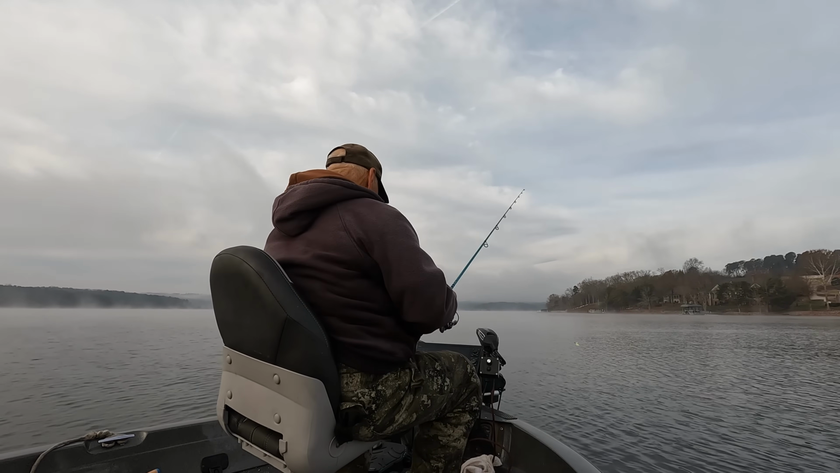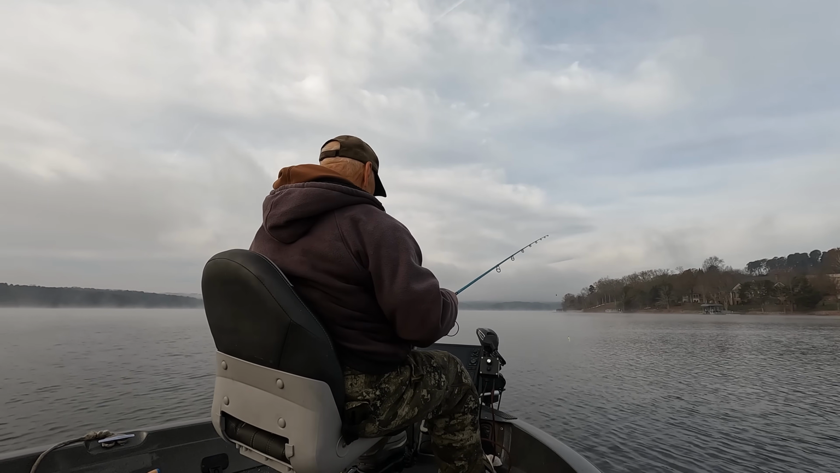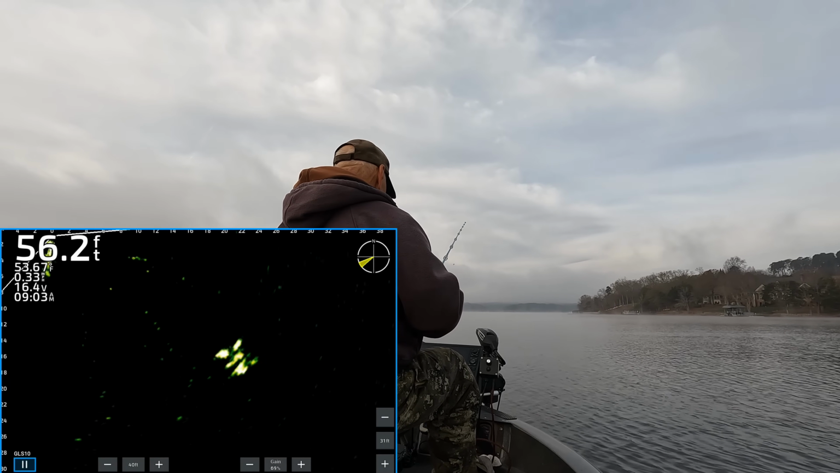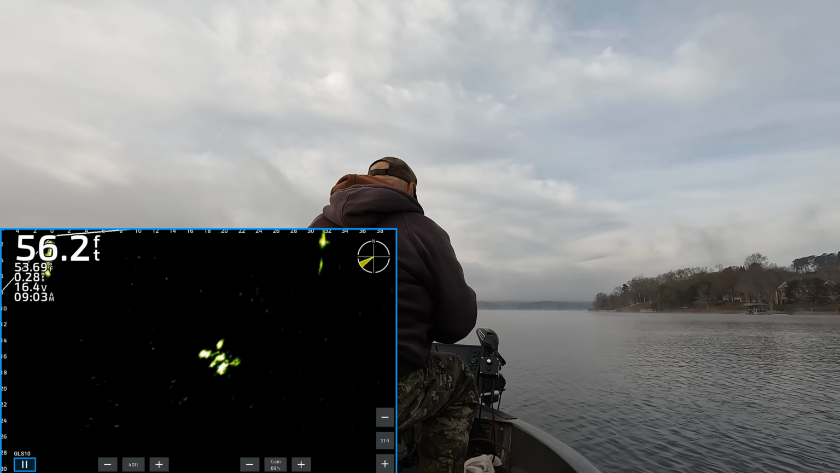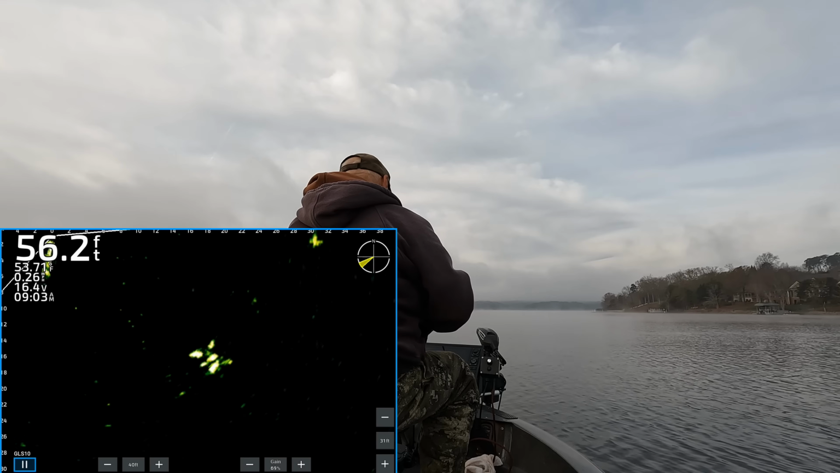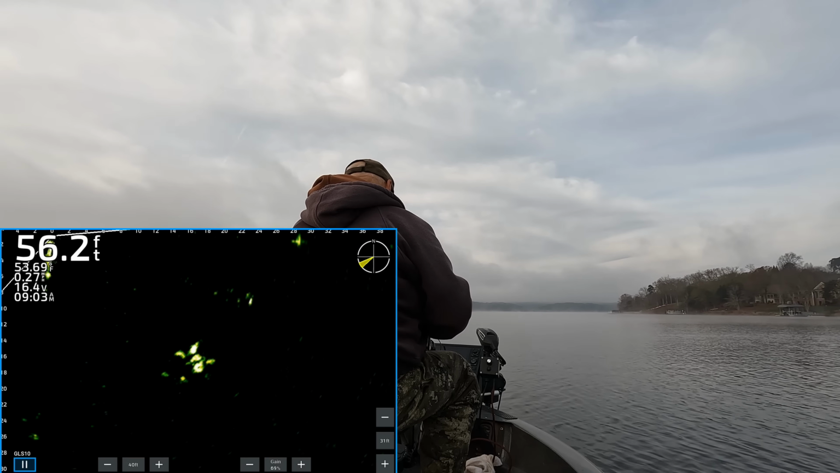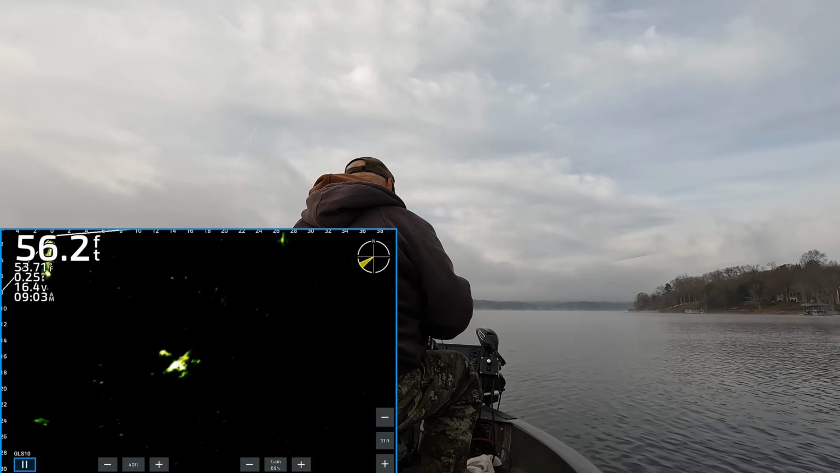All right, it looks like this is our best bunch this morning. We getting started. Let me slow down. That's a bunch of little crappie. Well, it might not be too little, 20 feet. I got my 7-footer. I'm throwing out on them. Let's see if I can ease right down on them and see what's gonna happen.